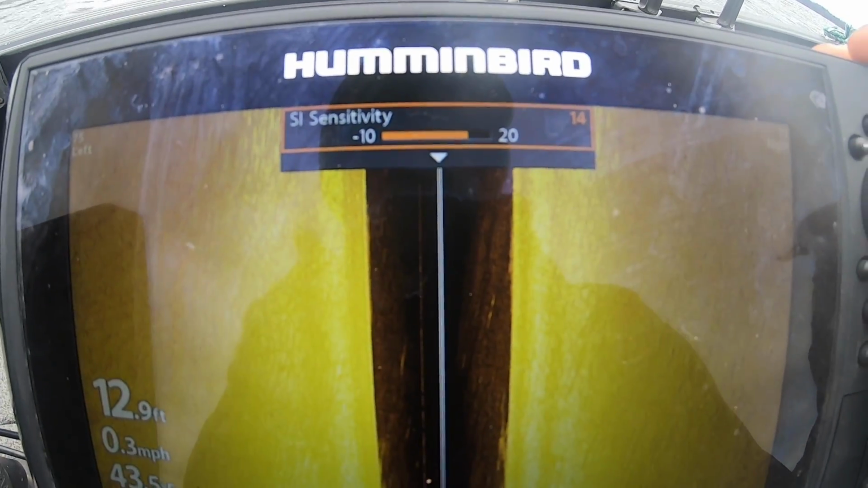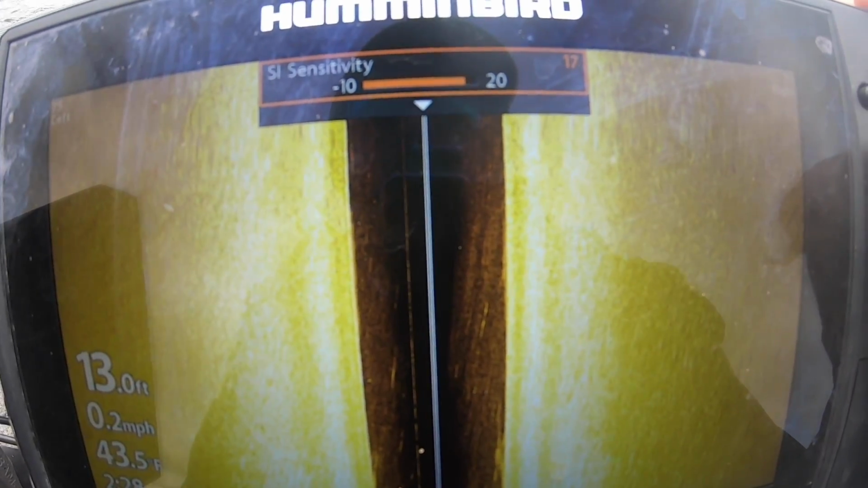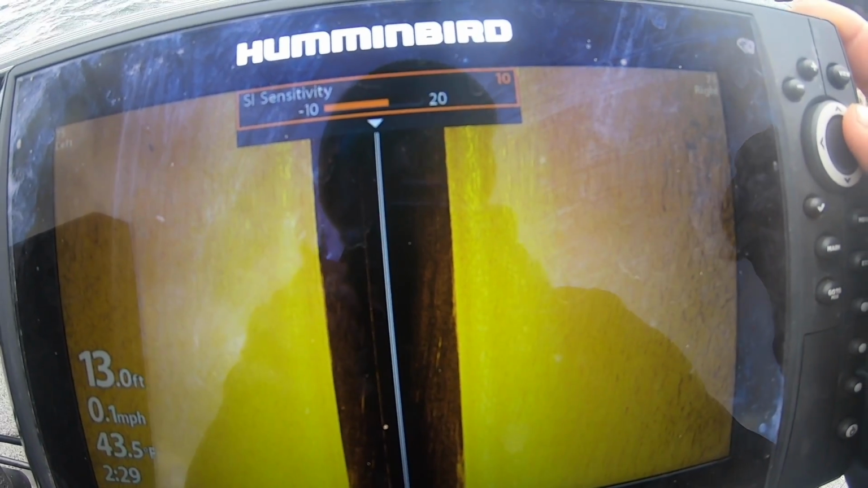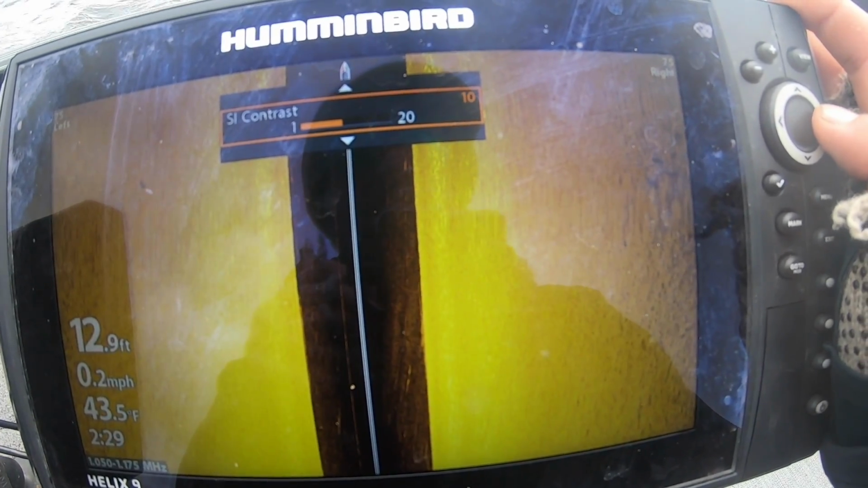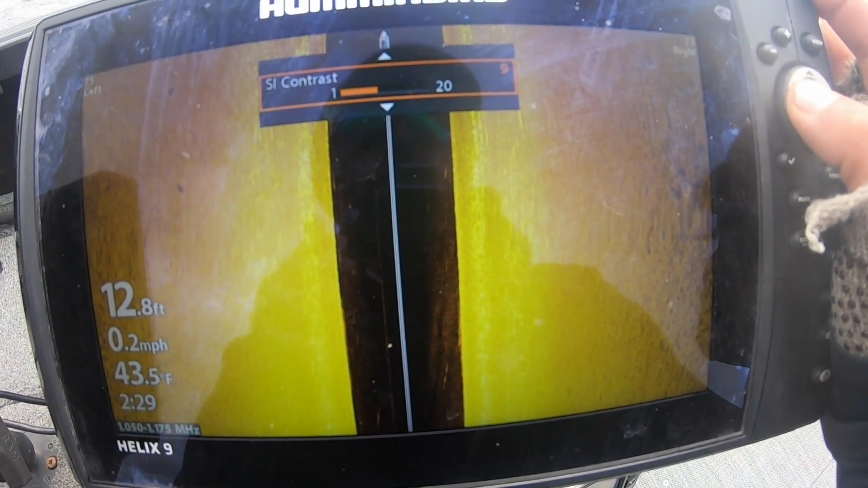If you put this too high, what you're going to see is everything's just going to get really, really bright, and you don't want it looking that bright. So if you're fishing a very soft bottom area, you can kind of turn that a little bit higher, but for the most part, right around 10 is where I like it. And contrast, 8, 9, the higher you get, it starts to get grainy and super bright. 8, 9's about right for me.